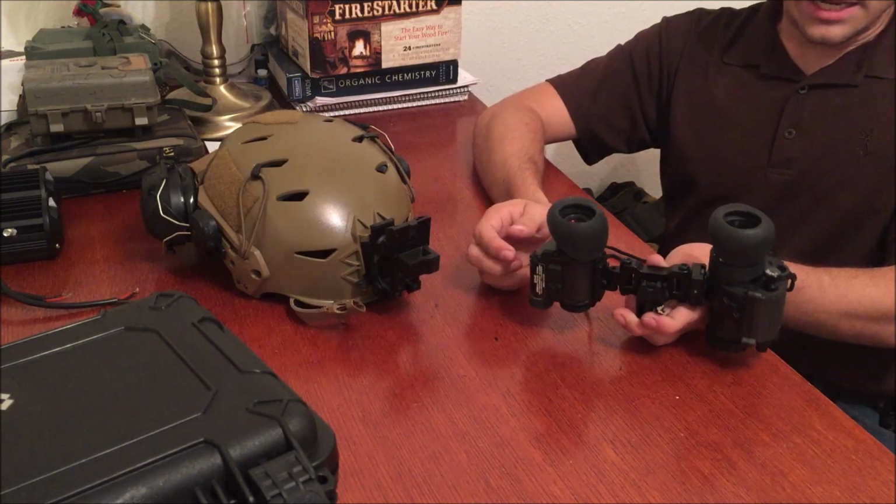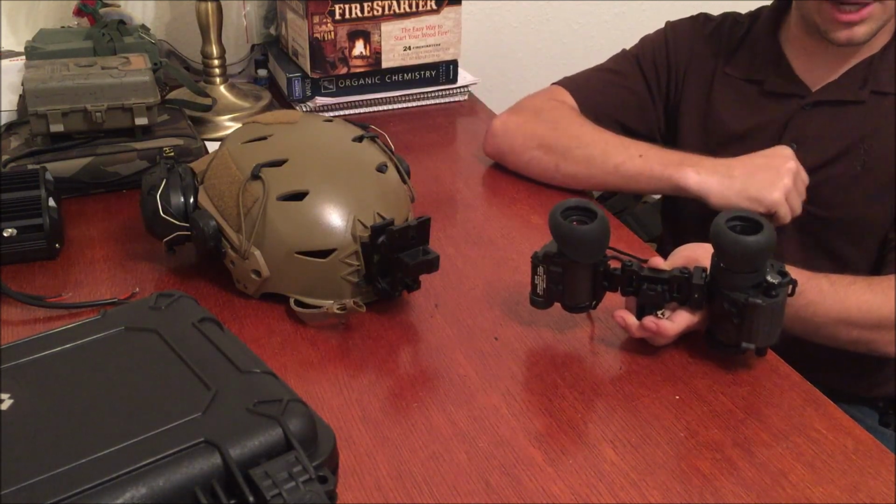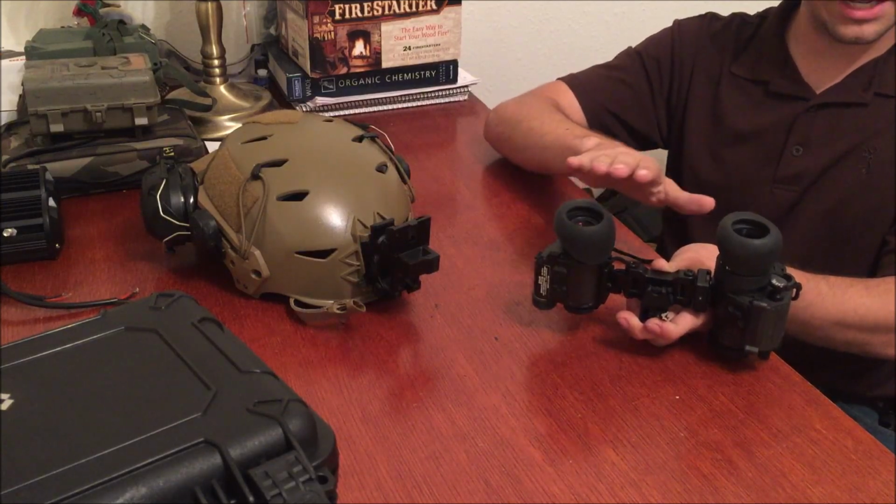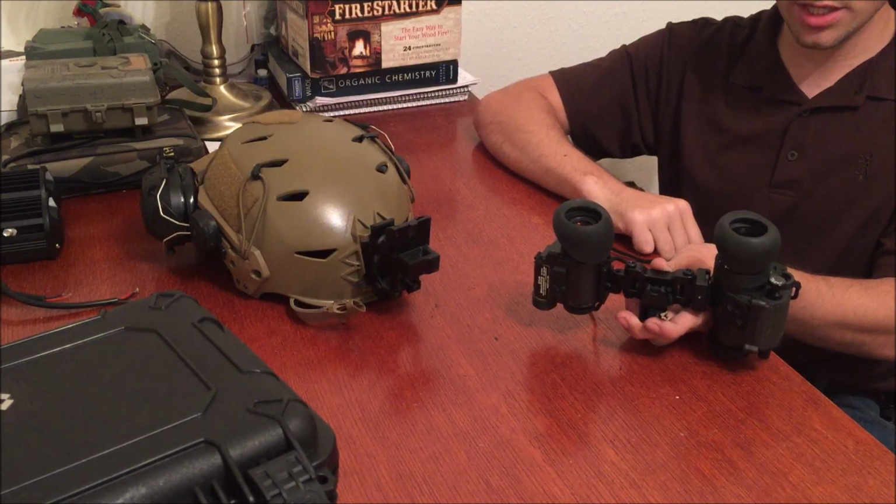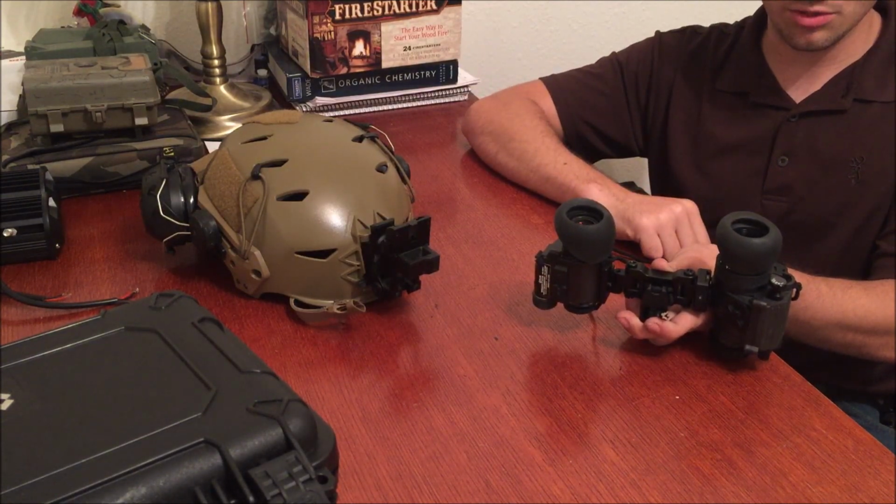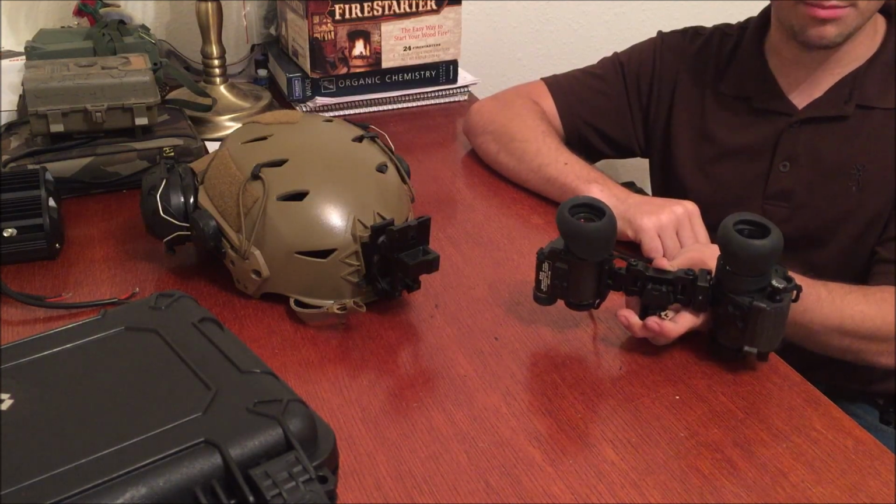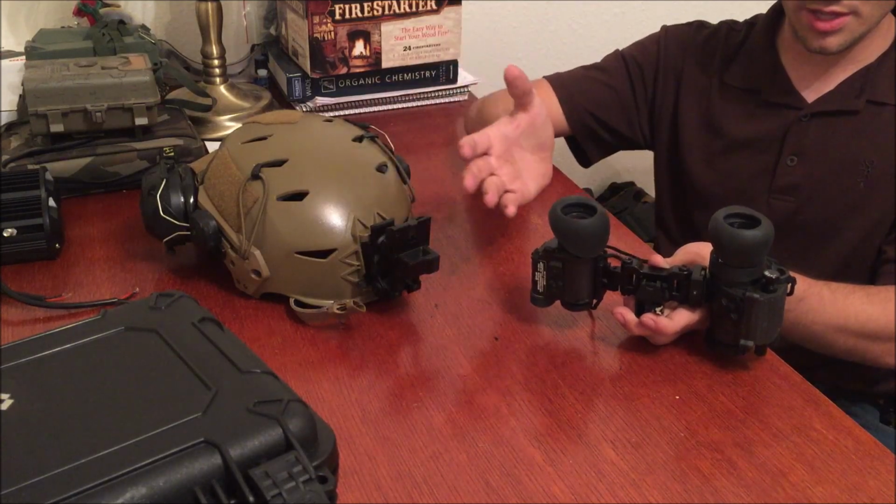The square screen takes a little bit getting used to. You have to have it pretty close to your eye in order to be able to get a good picture through it. You can adjust the screen side to side, up and down. Very useful, very handy, because if you couldn't move the screen around depending on where your eye was sitting, you'd have a really, really hard time being able to see through this and a PVS-14 on the bridge. So the fact that you can do that is really nice.